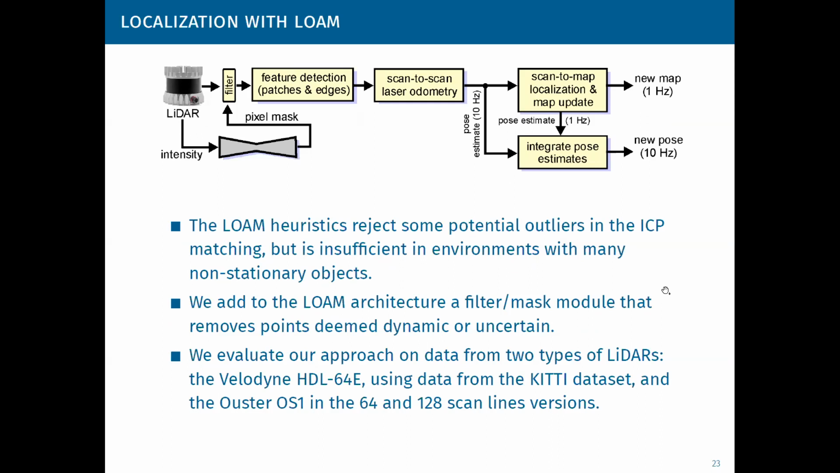Of course, we take into account that the LiDAR yields a range and intensity which are spatially and temporally aligned. So we can define a mask that makes it possible to filter out the points that cannot be trusted for localization. The inference is real-time on the laptop with a commodity GPU card. So the system still works at the same speed as before, as the original LOAM.